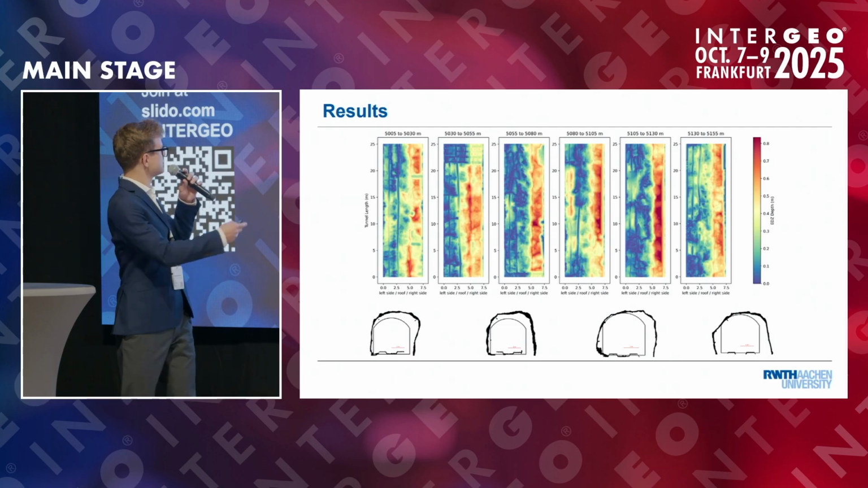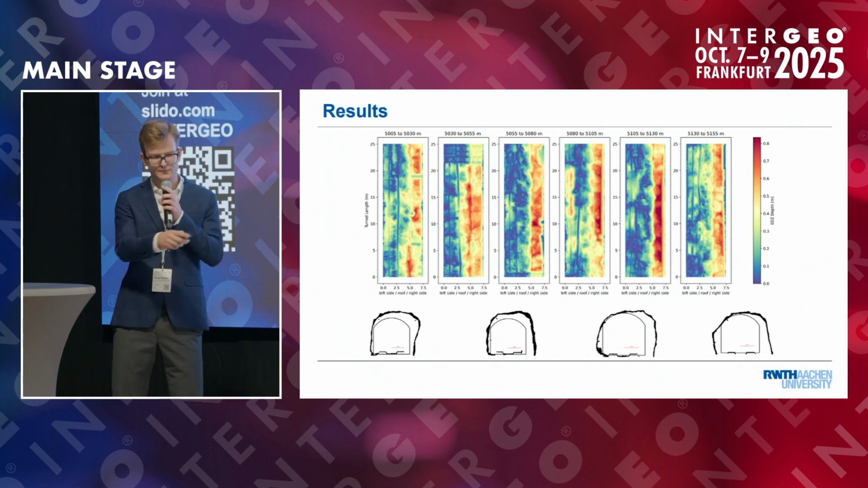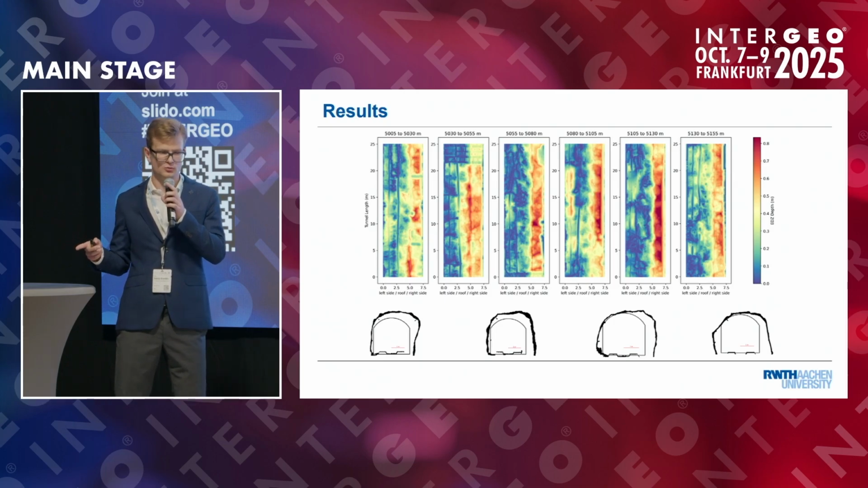But however, we can see the left side of the tunnel, the left wall on the left side of each plot, the right wall on the right side of each plot, and the roof somewhere in between. And these 5 plots, for example, represent a whole segment of 125 meters. And we see that in most cases, there were more deformations or bigger distances on the right side.